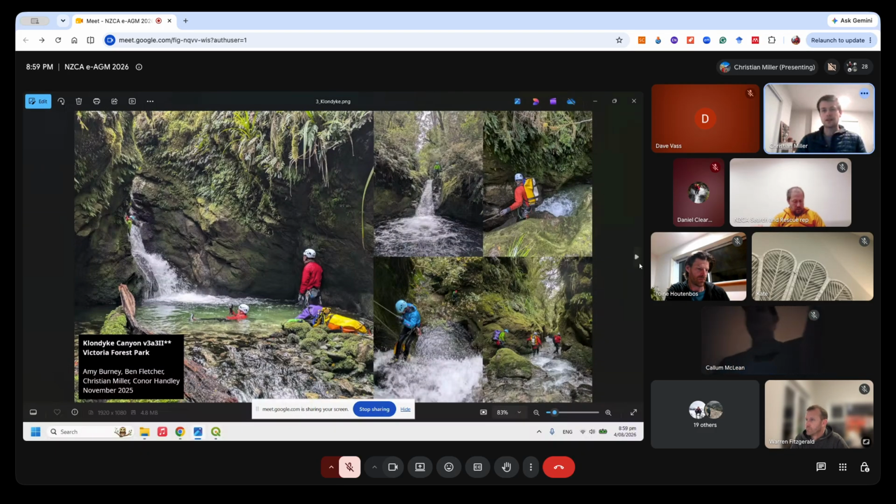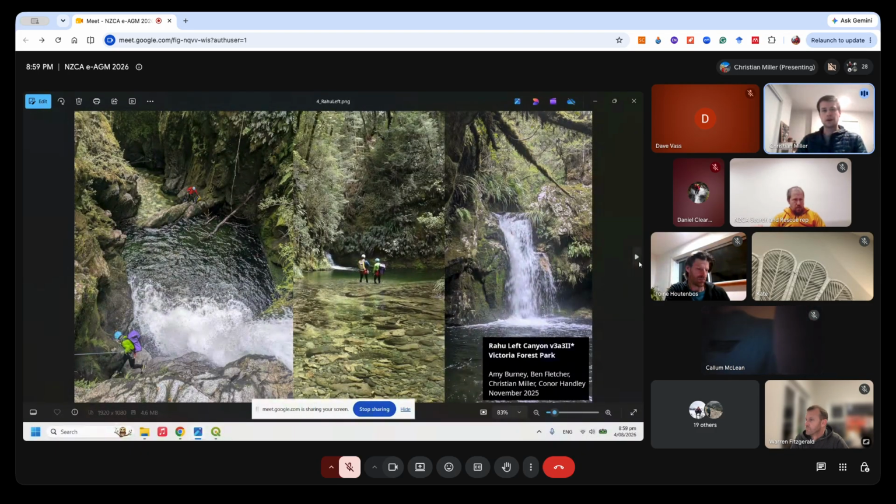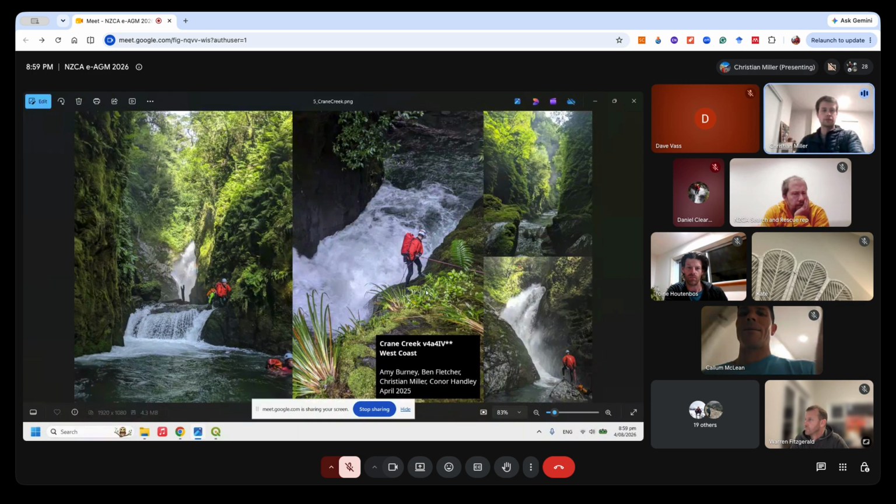And, oh, sorry, we skipped the photos for Hoperi left. Yeah, really good canyon, very short, but good fun. So this is what we found at Crane Creek. It was much longer than we could have guessed from the LiDAR.